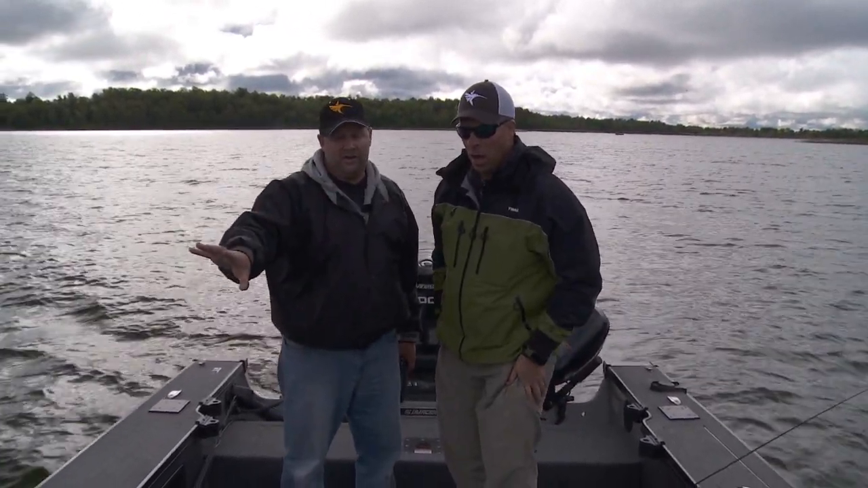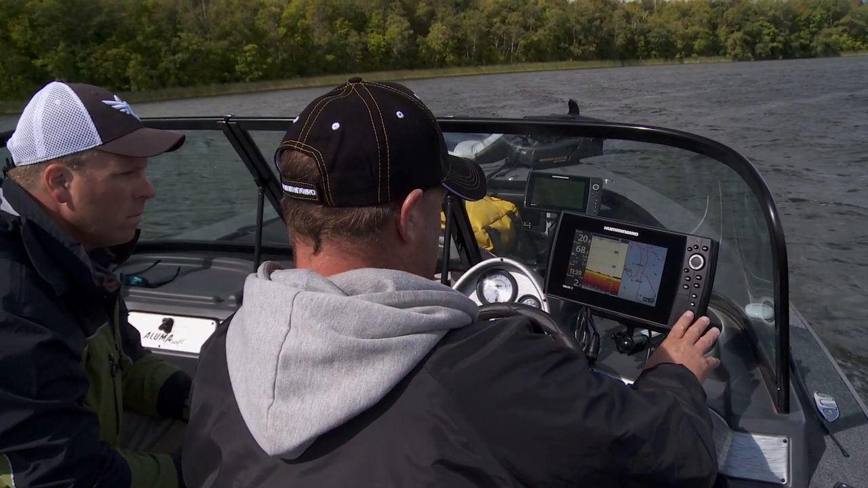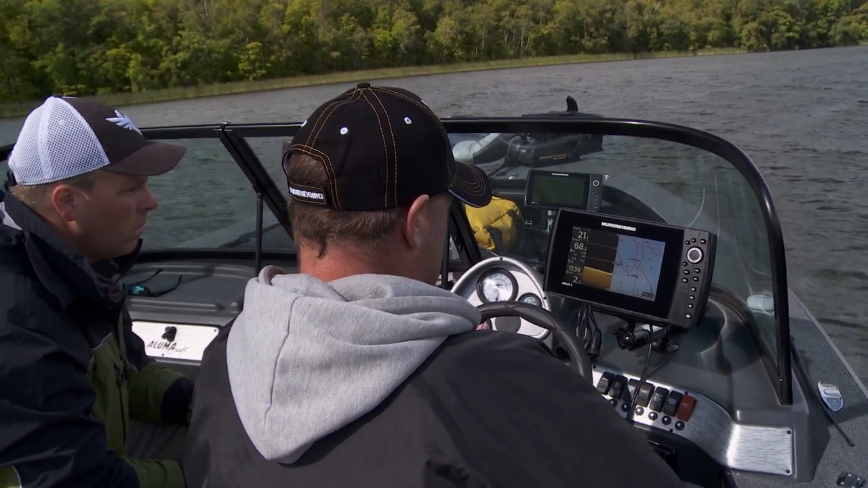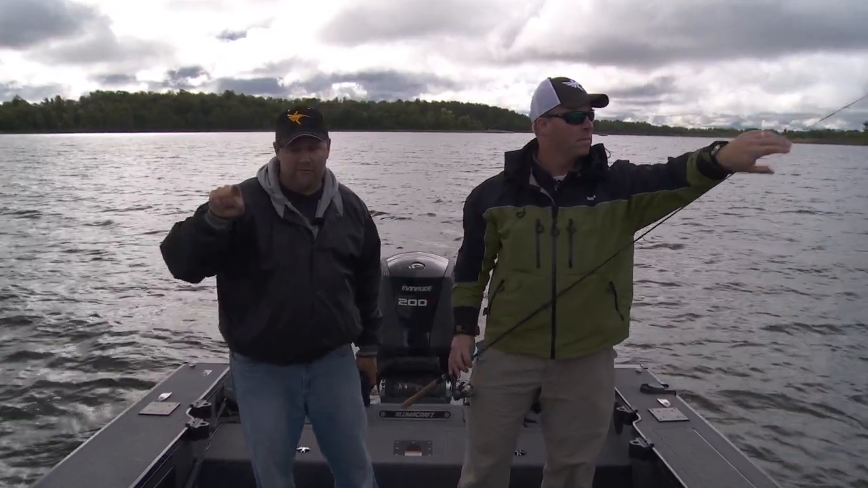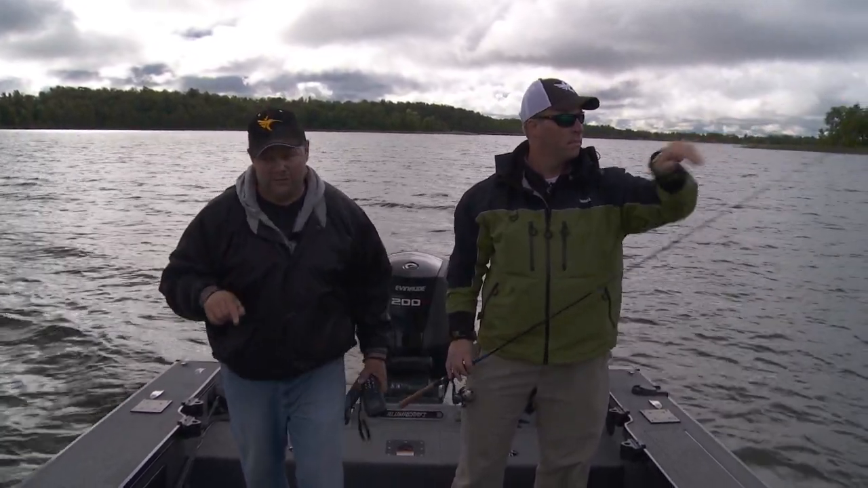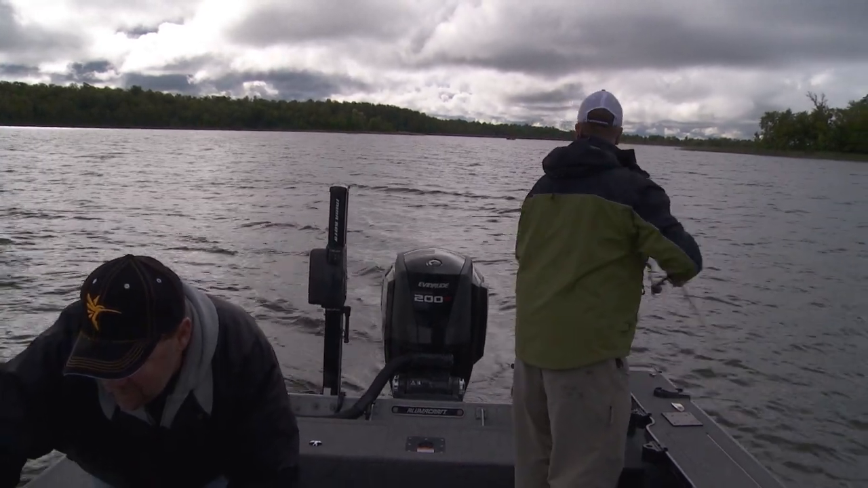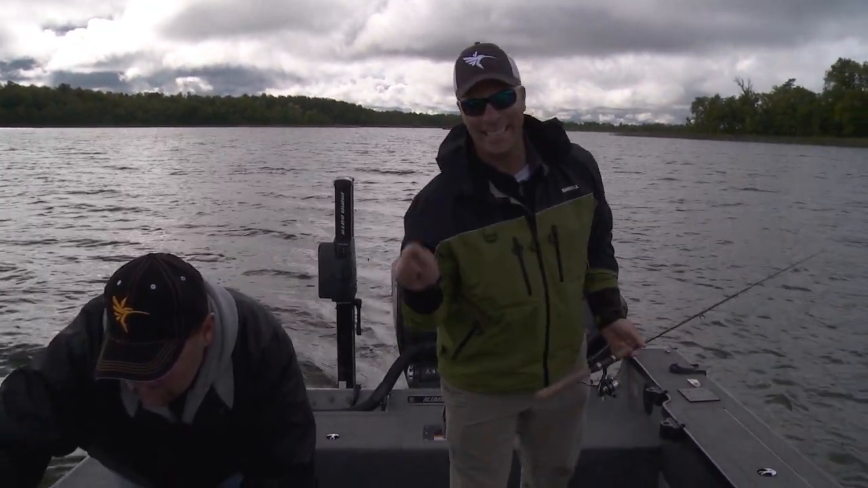One of the really neat things that I've done here is I have set my presets on this brand new Helix 9 so that I can go back and forth between down imaging and normal 2D sonar, and I can pop back and forth that fast, and it makes all the difference in the world. Let's get these lines back in the water here. Oh, shoot. It's lit up.